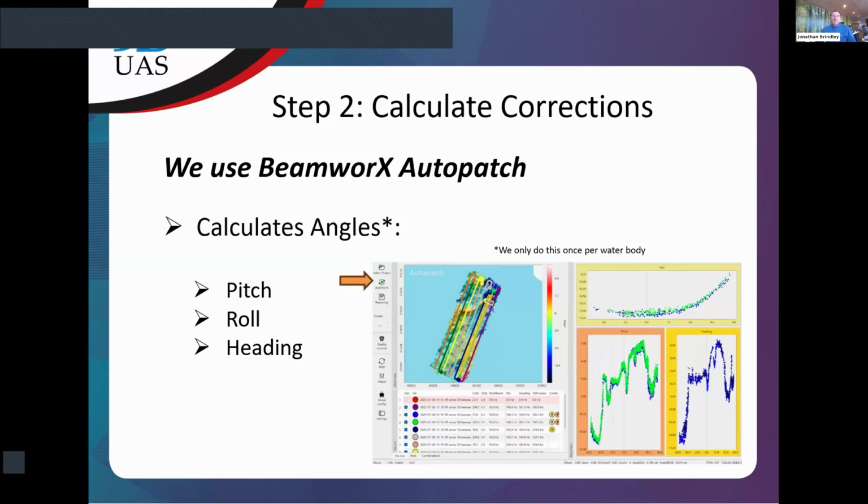Okay, good. So practically speaking, we're using Beamworks Auto Patch to calculate these angles, and I'd say for most projects it would only need to be done once, and then you can use that setup in the future. So it's done once for pitch, roll, and heading, and then you set it all up the same, and you're ready to go.